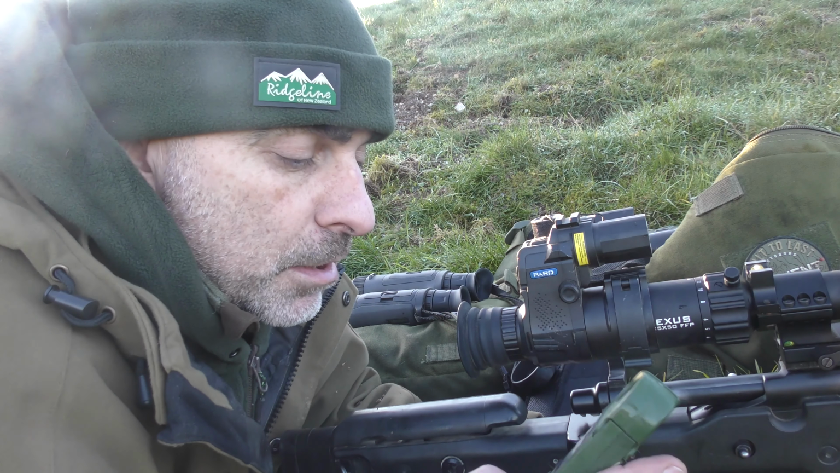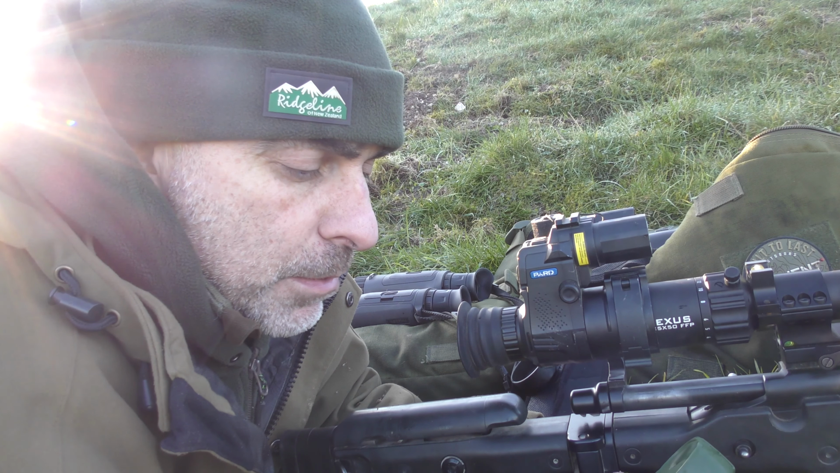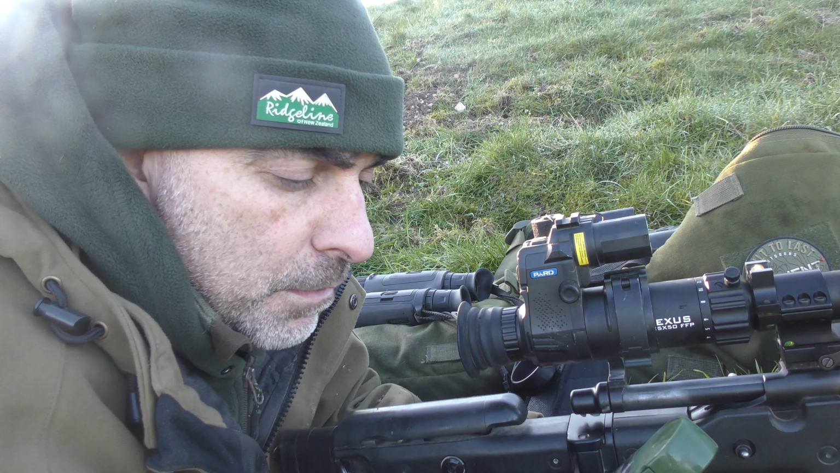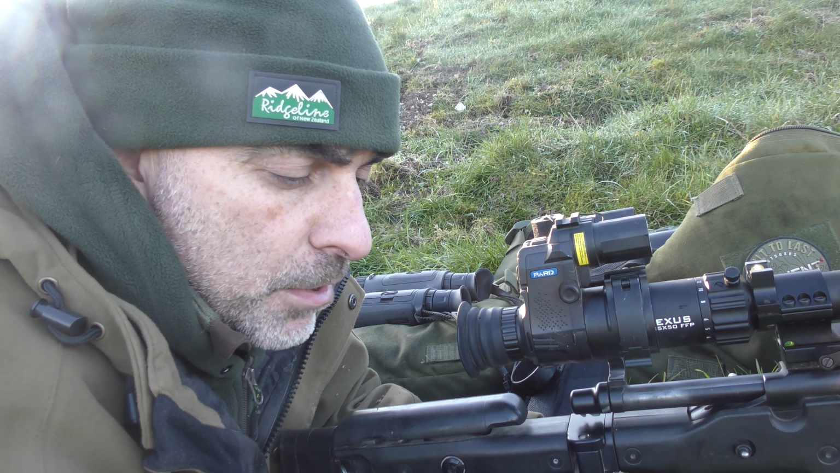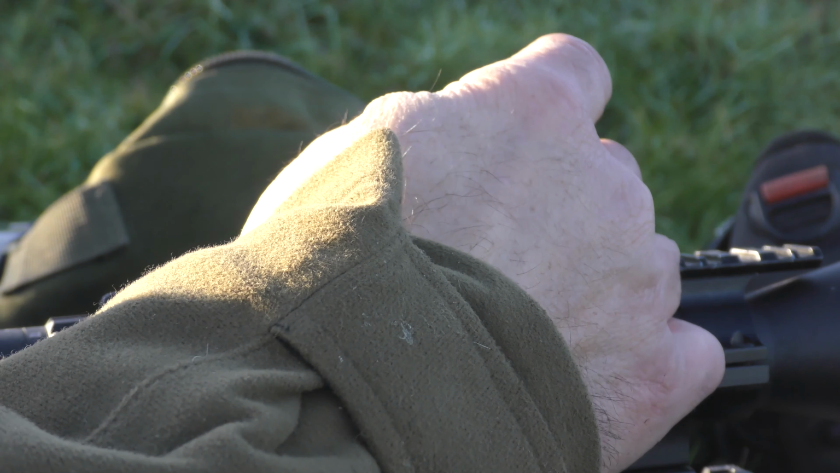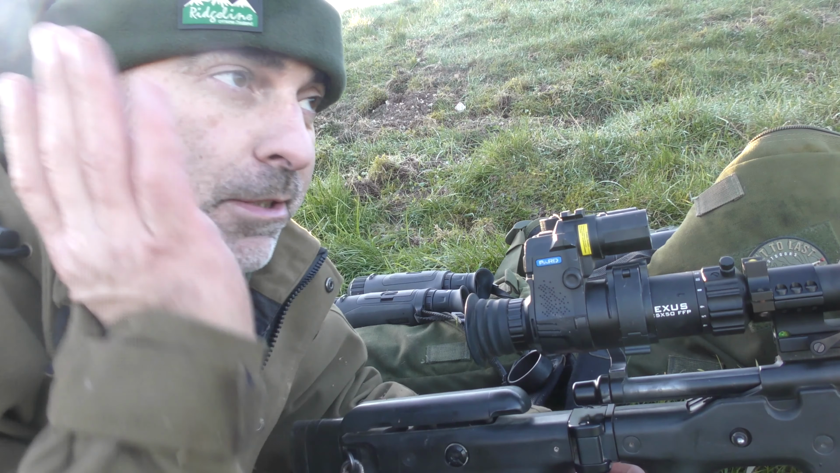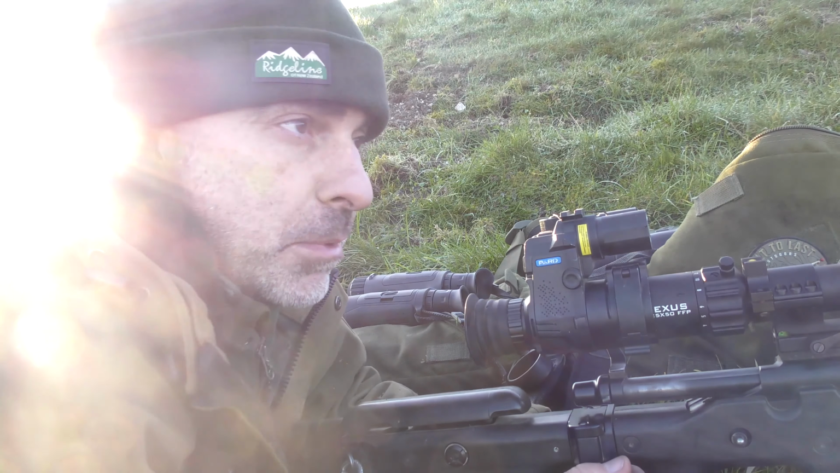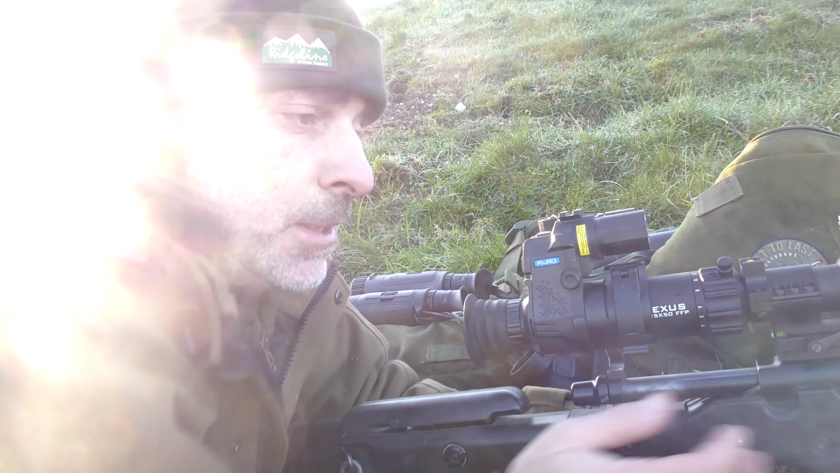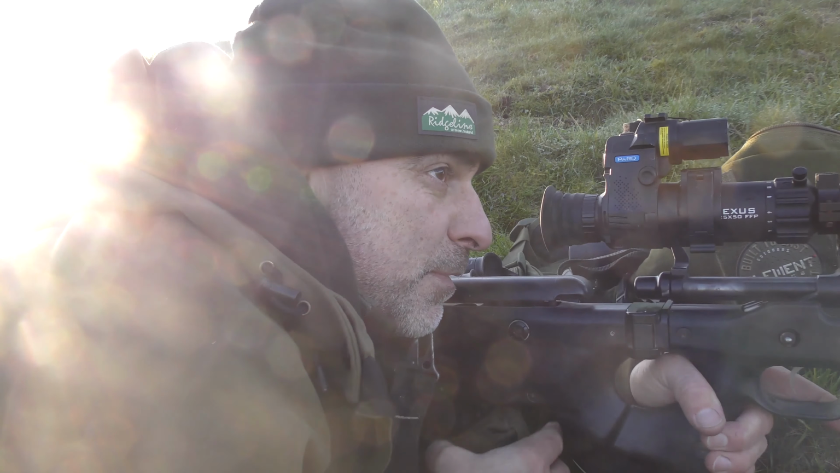So let's have a look, see what we need to dial in for that. So we've got the good old Kestrel here. I'll just quickly put that in. 740. That gives me a correction of 23. I'm not going to worry too much about the wind, because the wind's pretty much blowing straight down towards the target at the minute, coming from behind me. So let's have a shot of that and just see if the old rifle's still doing what it should be, and me for that matter.